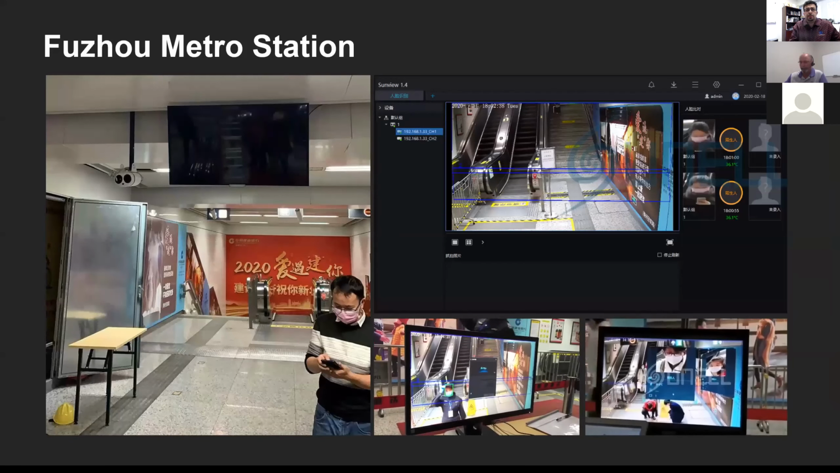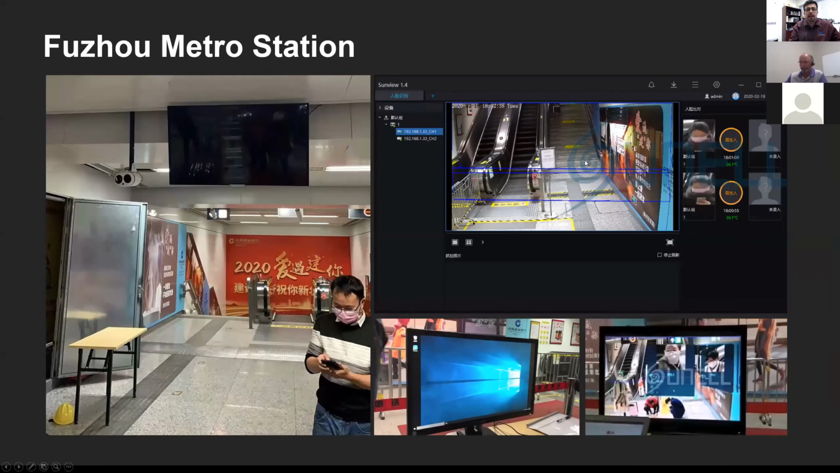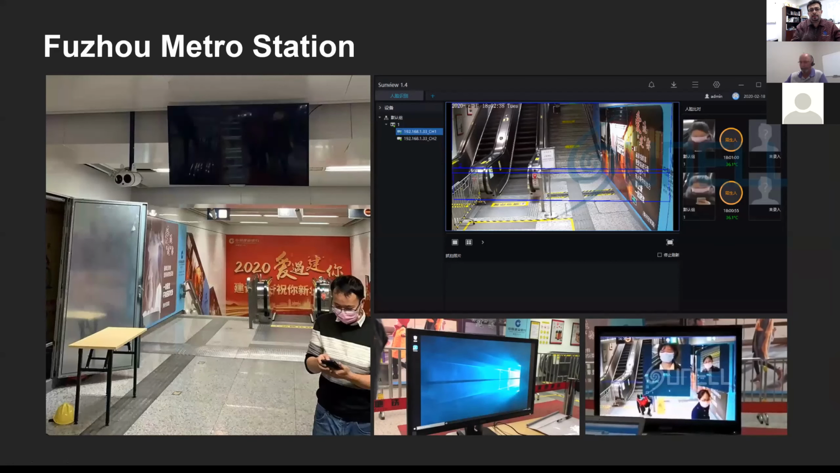This one is a metro station. What I want to illustrate here, as people are coming down the escalator, there is that perimeter in which the camera is going to focus and read people's temperatures. So that's where this camera comes quite handy, to focus its attention to a given area instead of trying to burn cycles and CPU in other areas that are not so important for the thermal imaging processing.